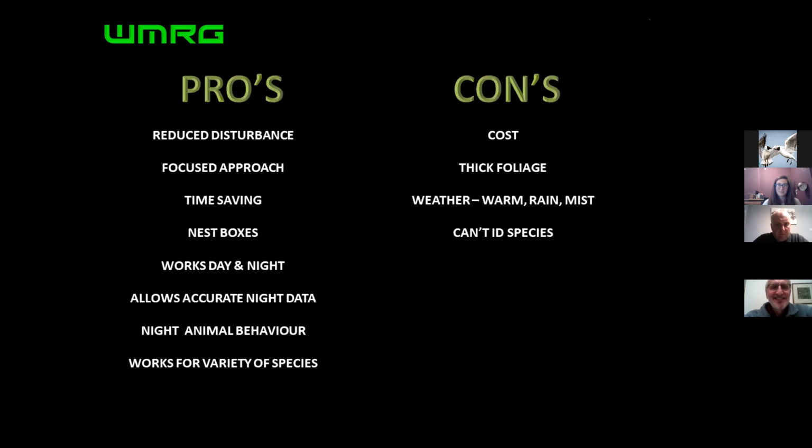So the pros and cons. Again, I've gone over these. Reduced disturbance allows you to have a focused approach, whether that's on species or just on whatever bird you're targeting at the time. Time saving, nest boxes so you're not climbing up 200 times to ladders. Sorry if you can hear that, it's my dog drinking water.